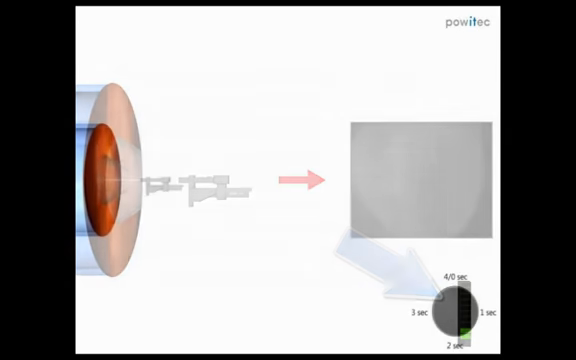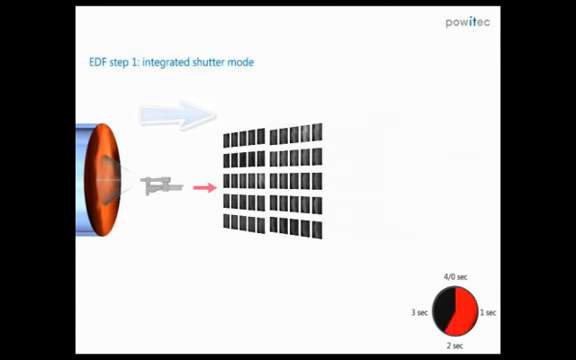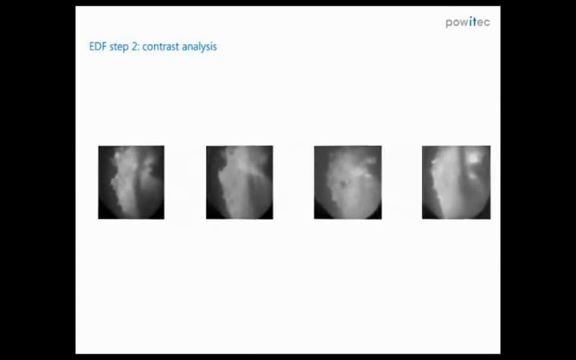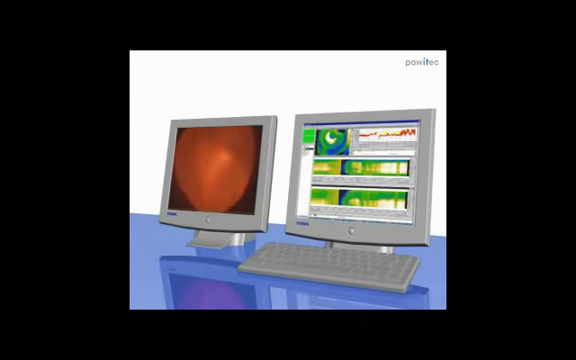Powitec's integrated shutter mode acquires high-resolution pictures with varying exposure times from 1/10 of a second to 1/10,000th of a second. An extensive image source is collected over time, and the sophisticated software makes a selection of the 25 pictures taken per second. The AEDF selects those pixels offering the best contrast and brightness. The selected pixels are merged into a single image, which becomes the information source for RGB thermography and pattern recognition. Depending on the dust load, a new picture is shown every 1 to 10 seconds.